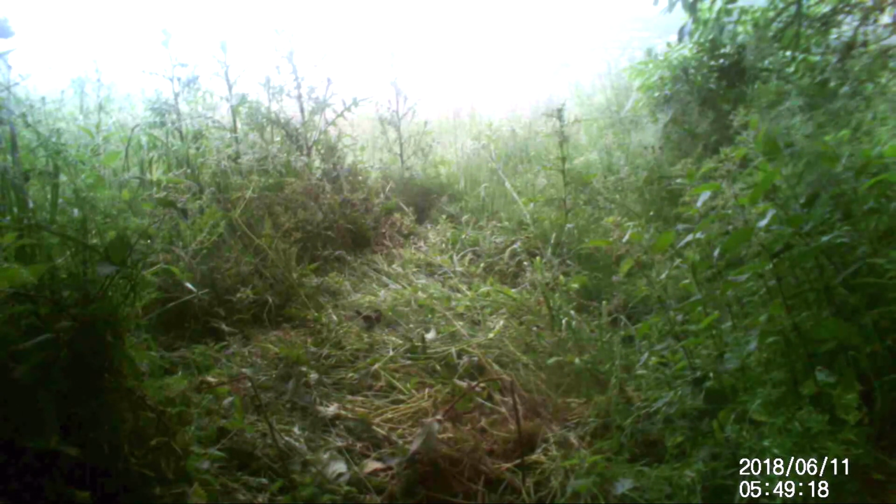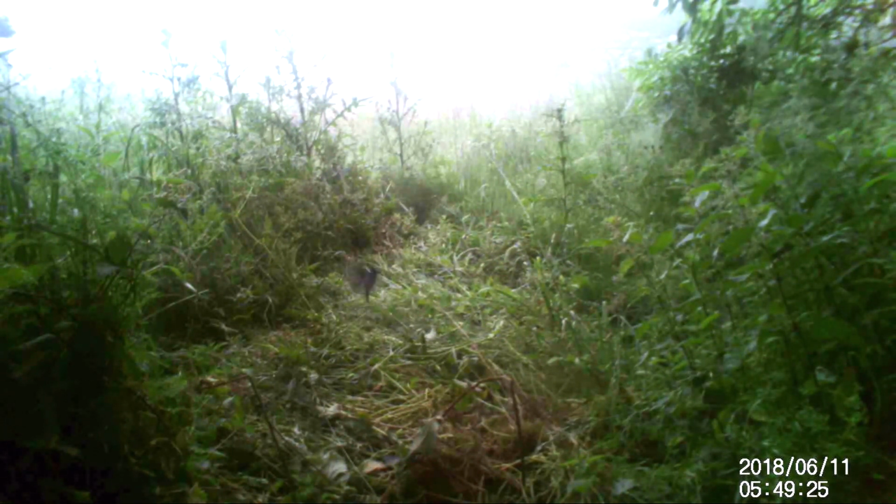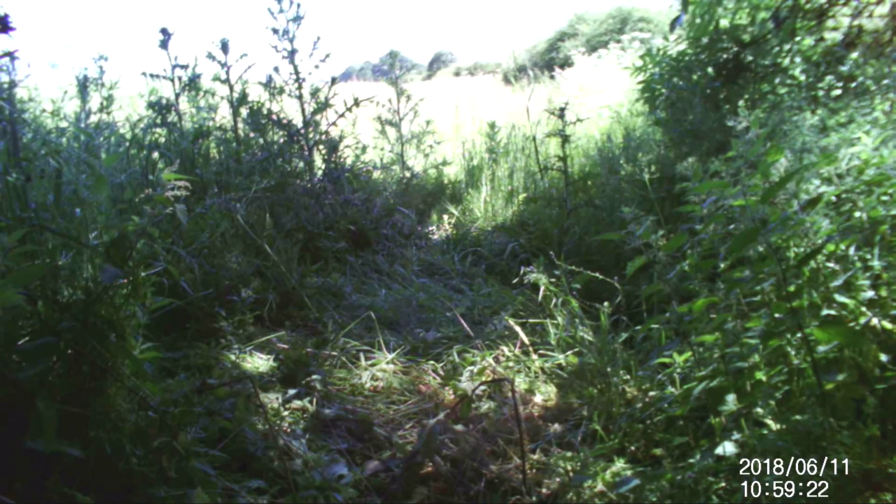It's quite exciting putting these little cameras out, because it's like looking at a little window on a very small patch of countryside, and just what comes past, all the creatures over a period of time. It's much later in the day, still lots of bird activity.